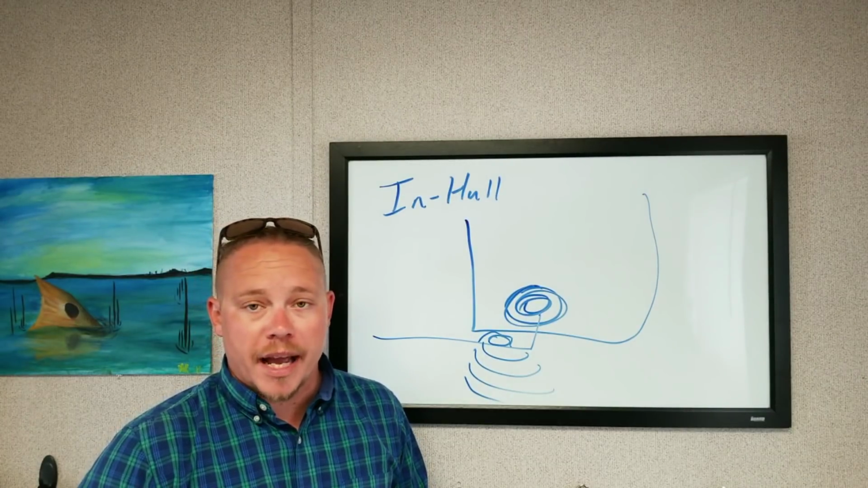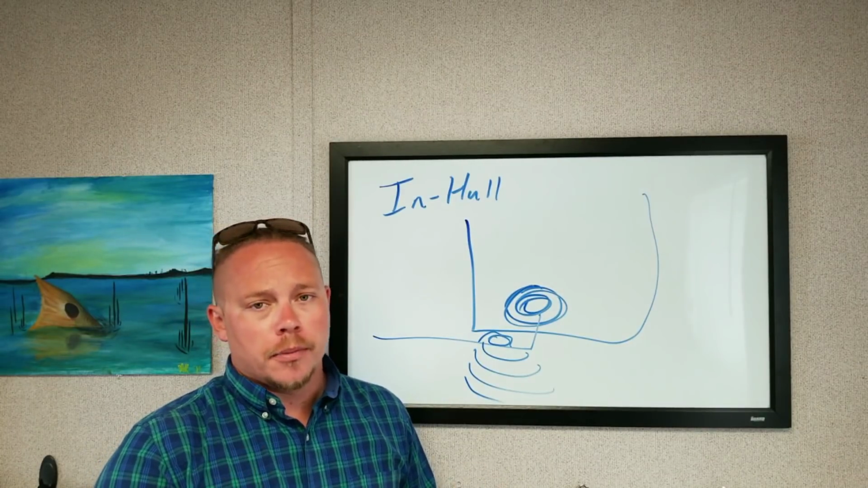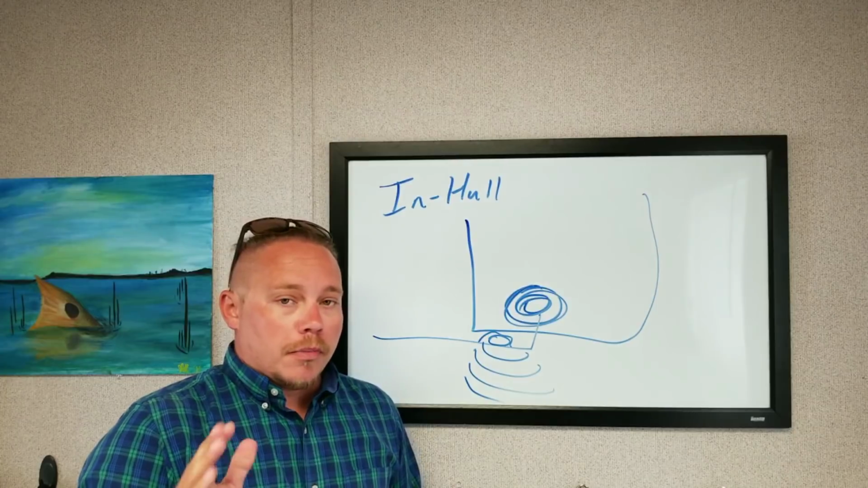This is great if you're a bass boat guy. You're going fast, money's on the line, got places to be. Perfect for a bass boat. In-hull might be the right setup for you.